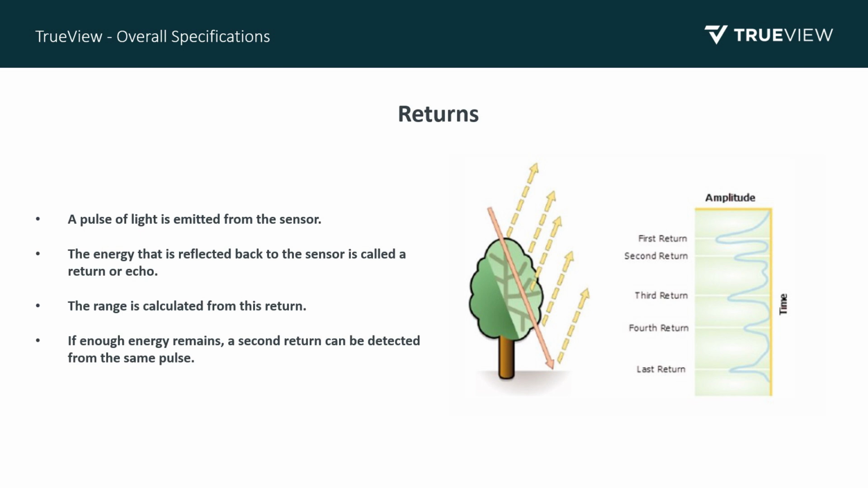So a measure of quality of a sensor is the number of returns. Obviously, the higher quality sensor is going to be able to produce more returns, and for your data collection, that means you're going to be able to get more points on the ground through the canopy, because you're able to get more points beyond those initial first one or two returns.